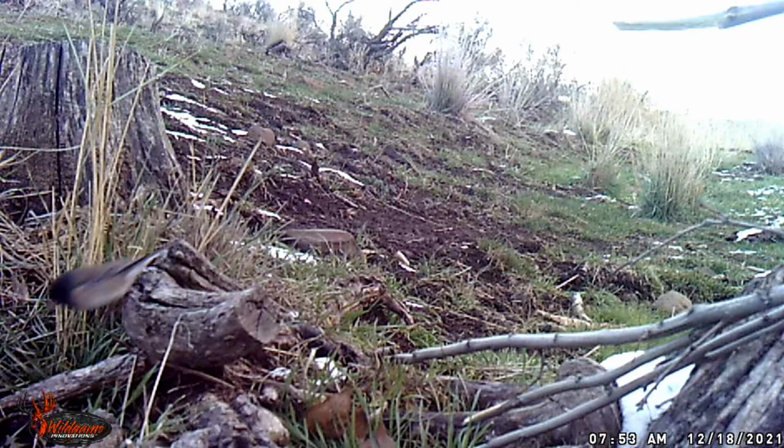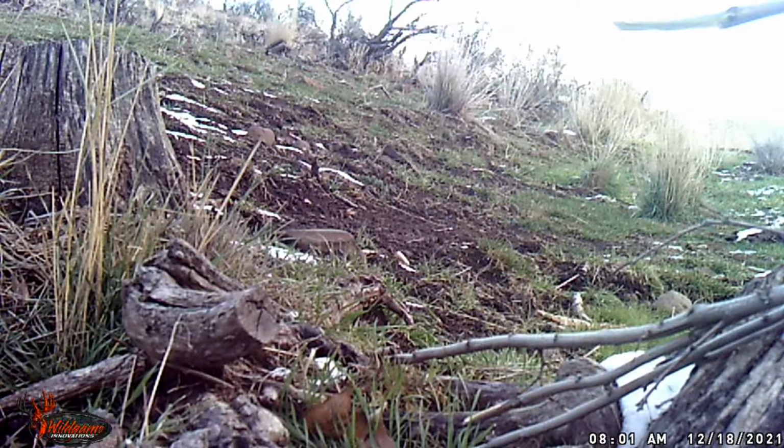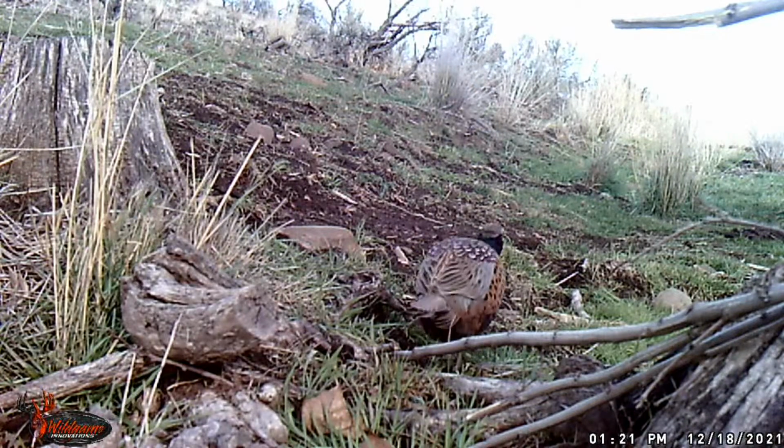We have a lot of the Oregon juncos around right now, and also the white crowned sparrows. And we've been feeding them grain outside our kitchen window. So that's been kind of fun to see the little birds and quail and pheasants. So hope you enjoy watching these birds coming up.